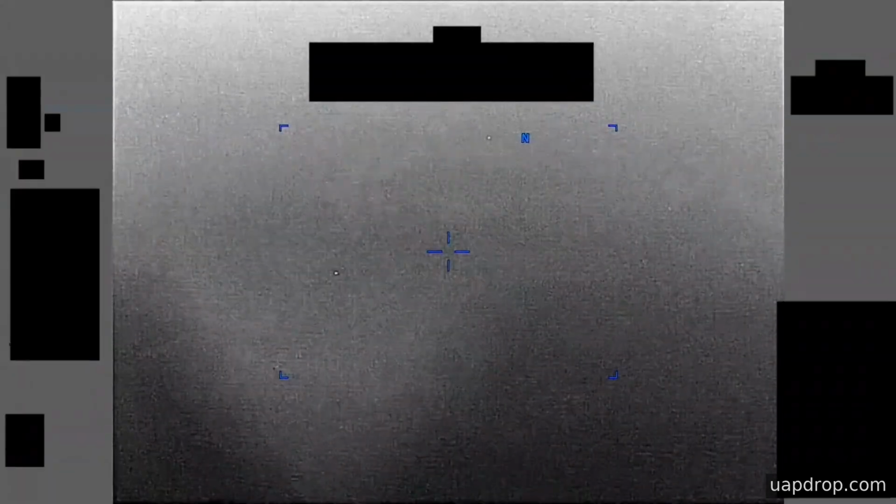There is no accompanying narration or report text to explain environmental conditions, sensor settings, or any corroborating ground observations. The published file is presented as an informational submission to AARO from Central Command, cataloged under the Pursue program, and the case is listed as unresolved in the record.